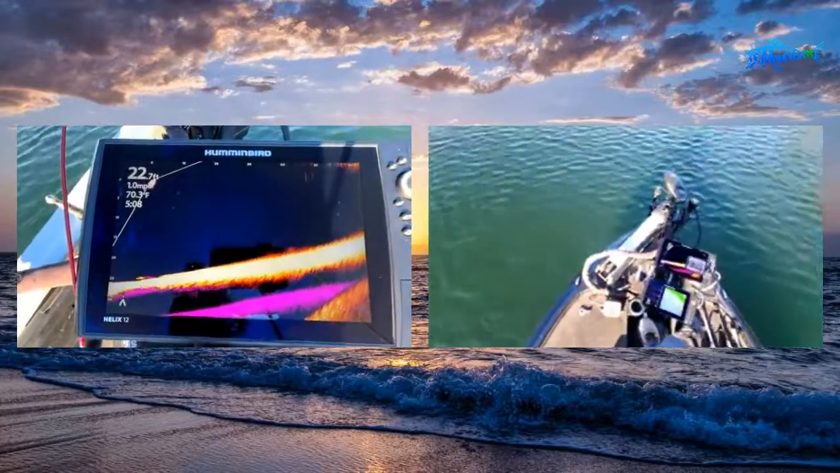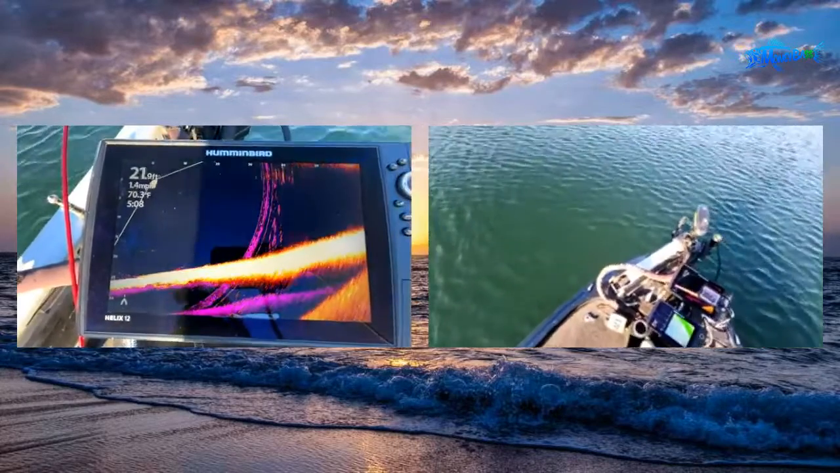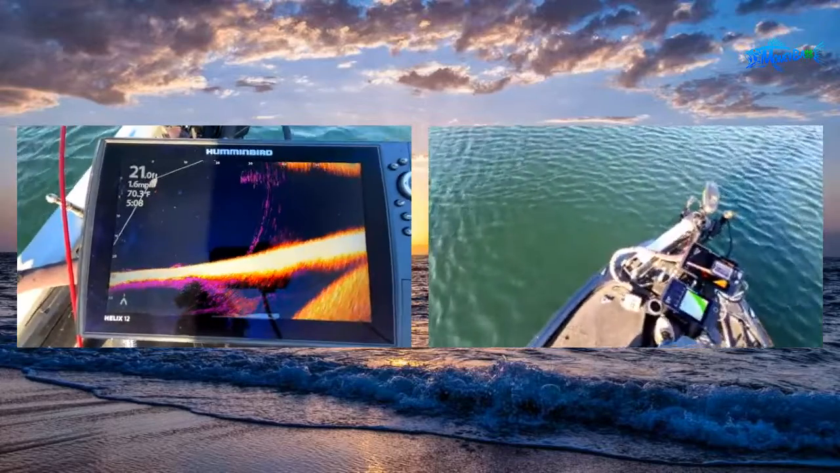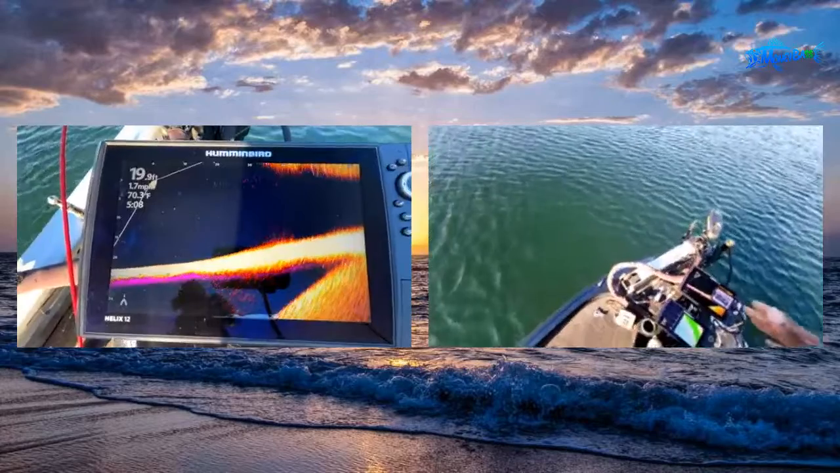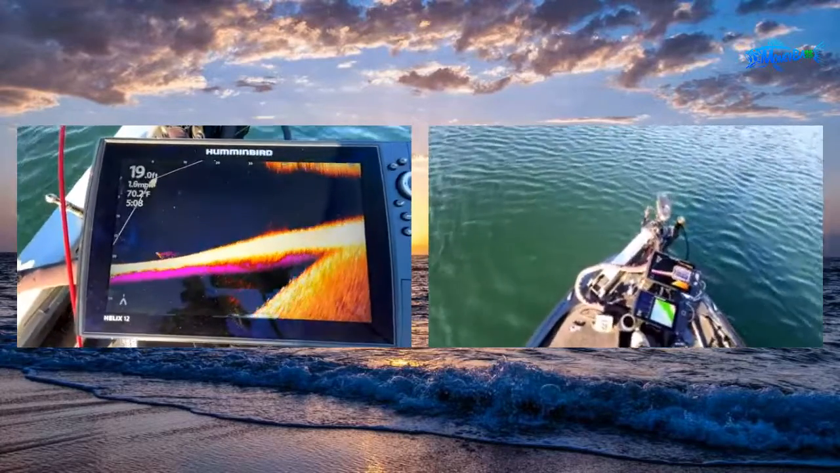So what we're gonna do is get out here today and just track some fish, track some cover, and just have some fun with it. Today is pretty much all about getting you guys out here so you can see how the new 1.29 update looks, for anybody that has any questions.